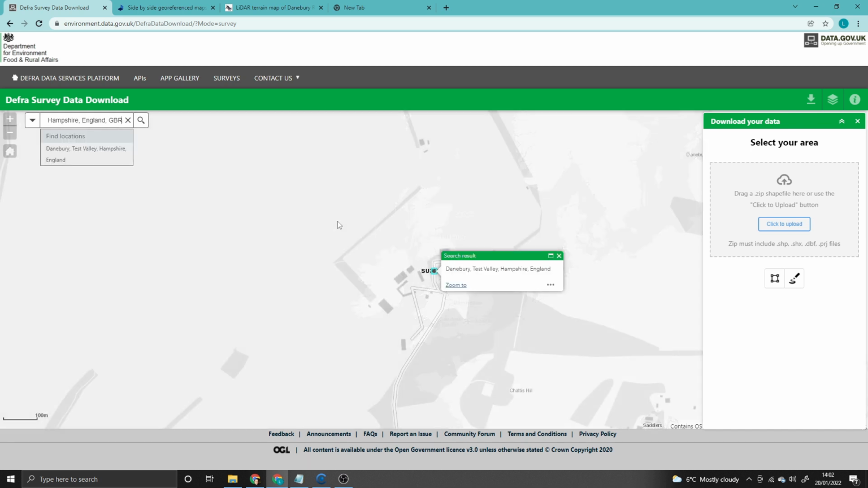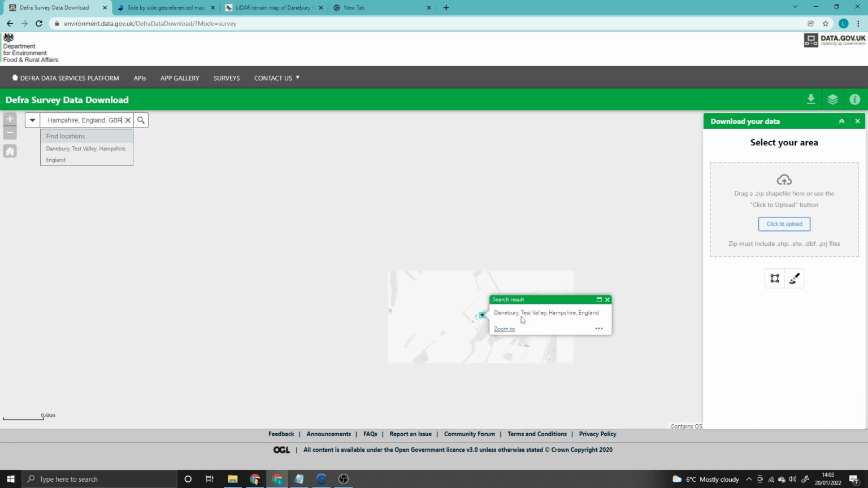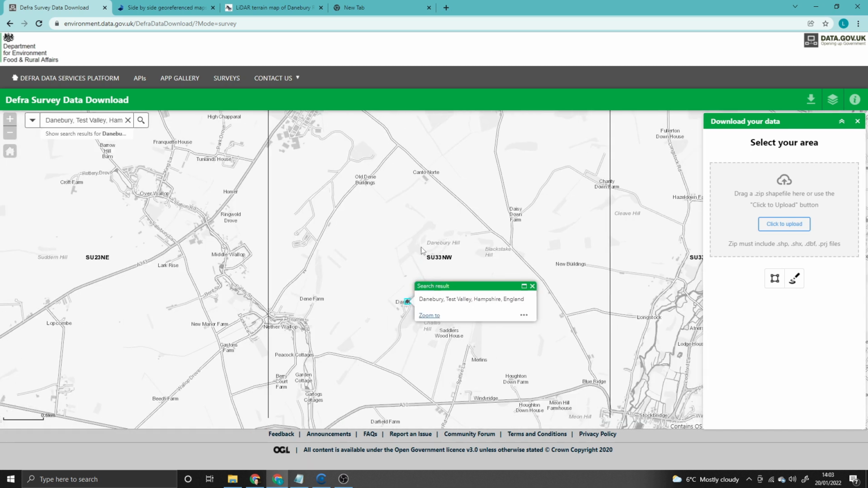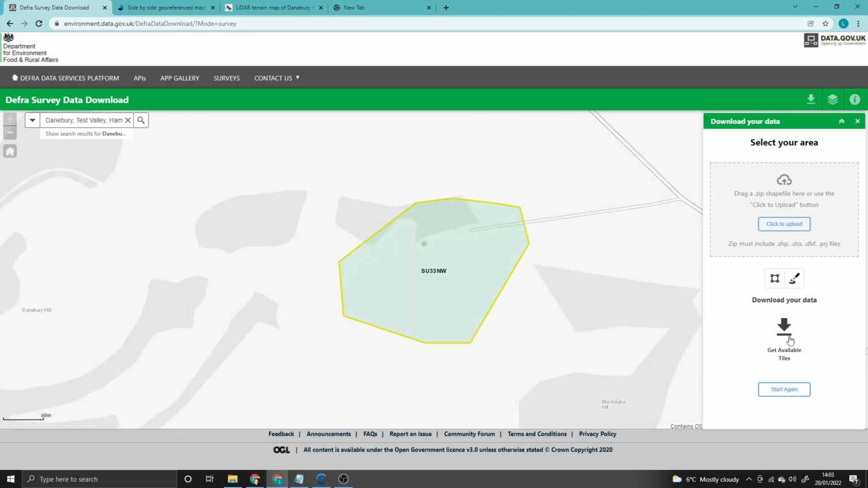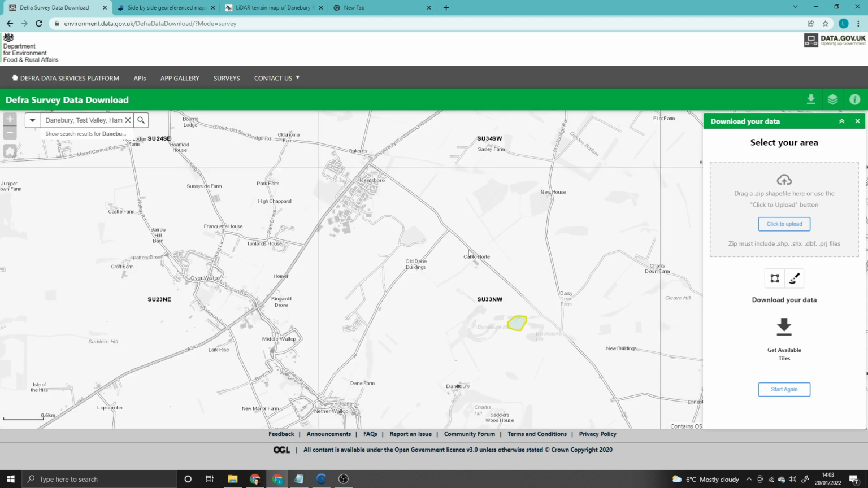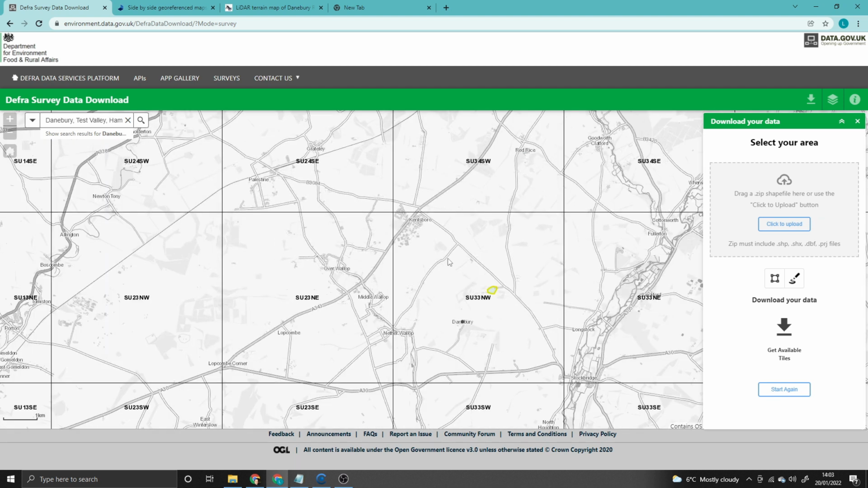Danebury will do at the top. If I zoom out, we'll find the ring. There it is. Oh, it's Danebury Hill. It's a hill fort. All you need to do is draw a little circle around it like that, anywhere within the tile, within that wider square, and it will just download that whole square's worth of data. Then we'll tap Get Available Tiles. It does take a couple of moments,